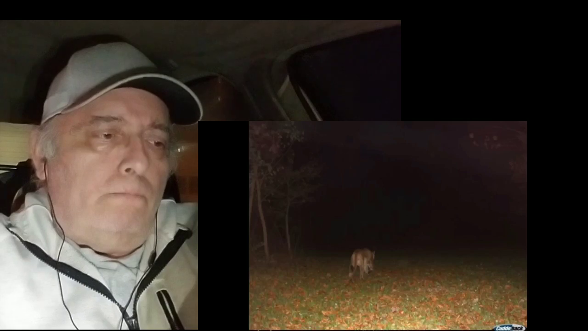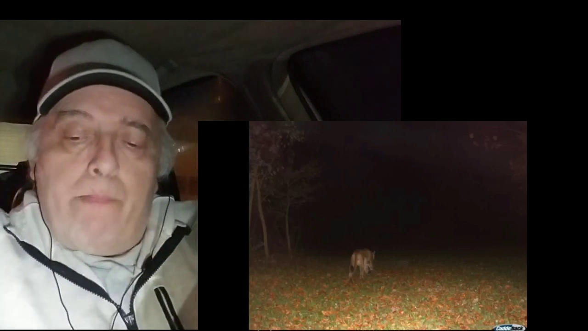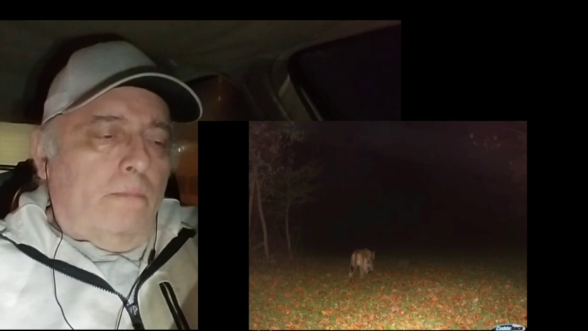And on the same night, the mountain lion walks through the same area it did the night prior, giving us a little insight on its hunting routes. It also makes you wonder how long it stayed around and where all it had went.